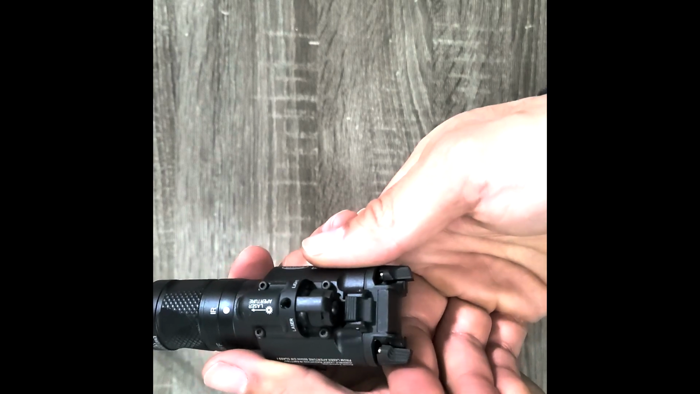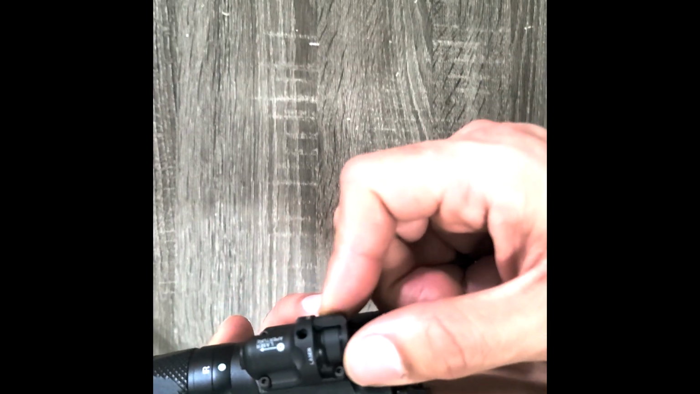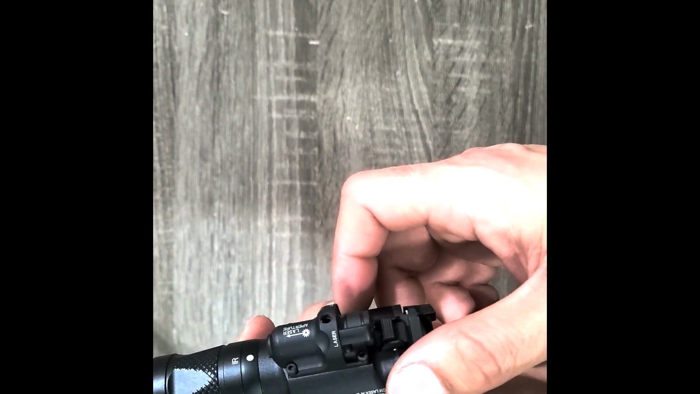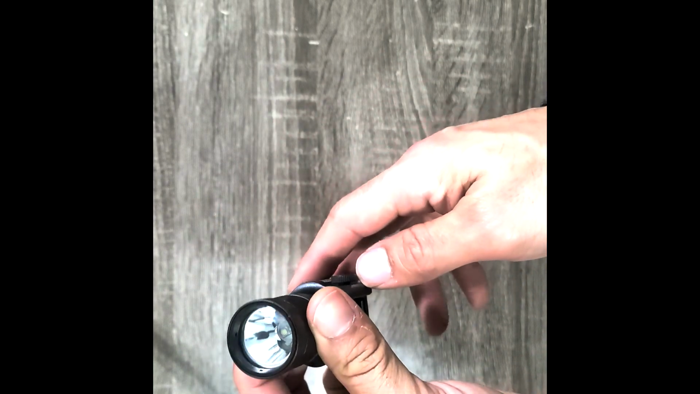On the bottom here, you have the laser and light switches. So in the middle, you have light and laser. To the left here, you have light, and on the other side, you have laser only. It's very intuitive.